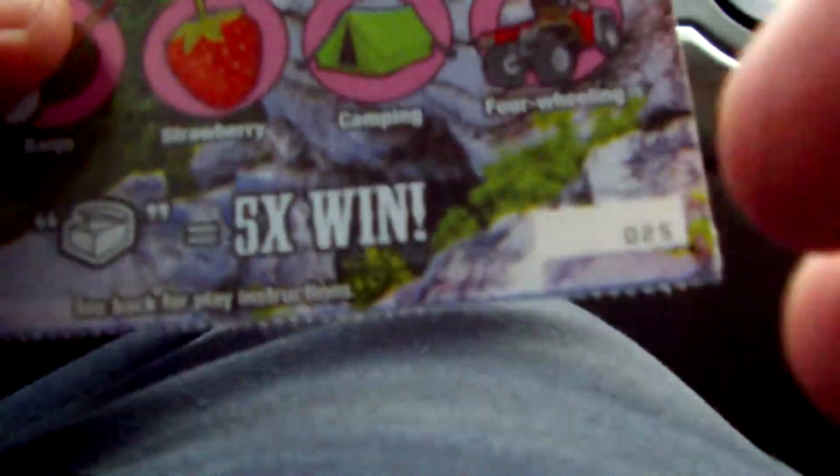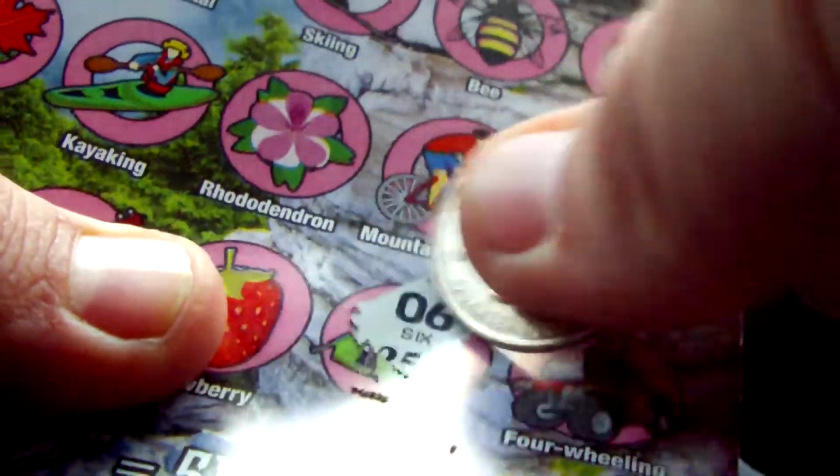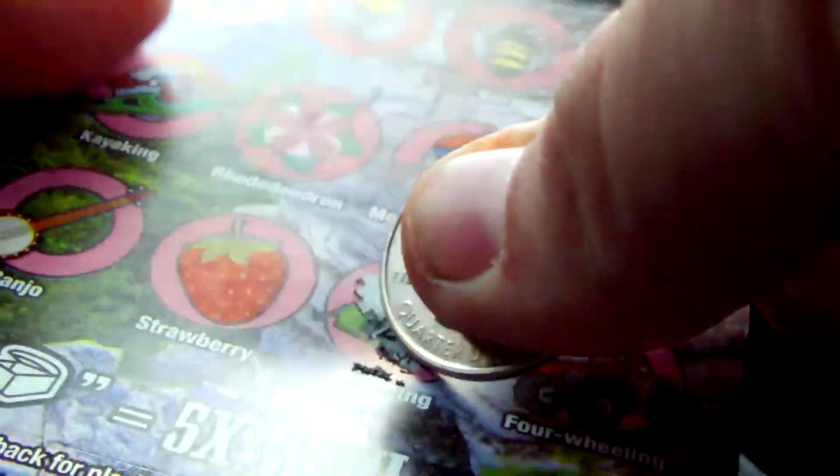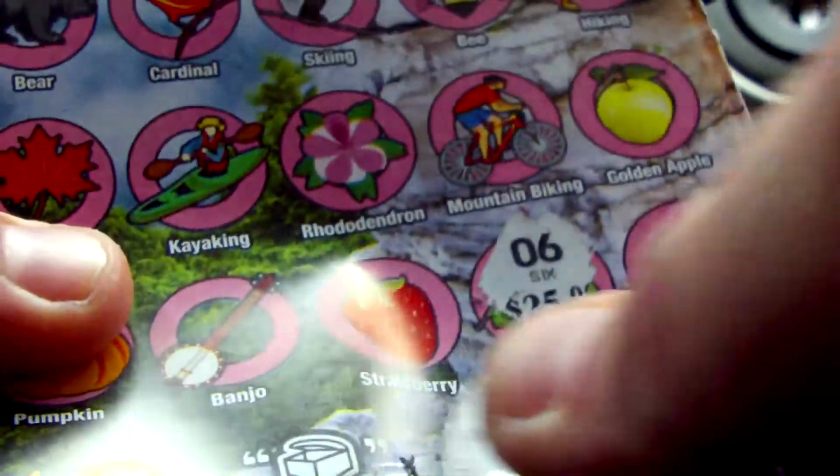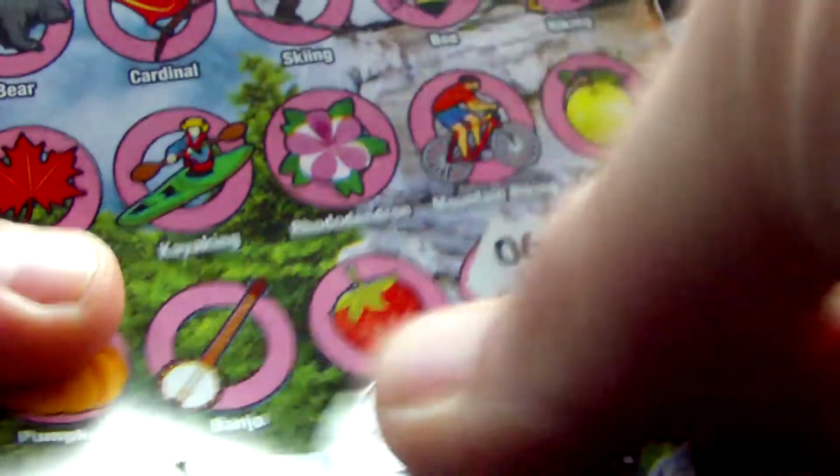But we are camping, so I'm gonna do the camping one first. Six. I don't know where the numbers are. I don't know how to do this. I have a ticket here.